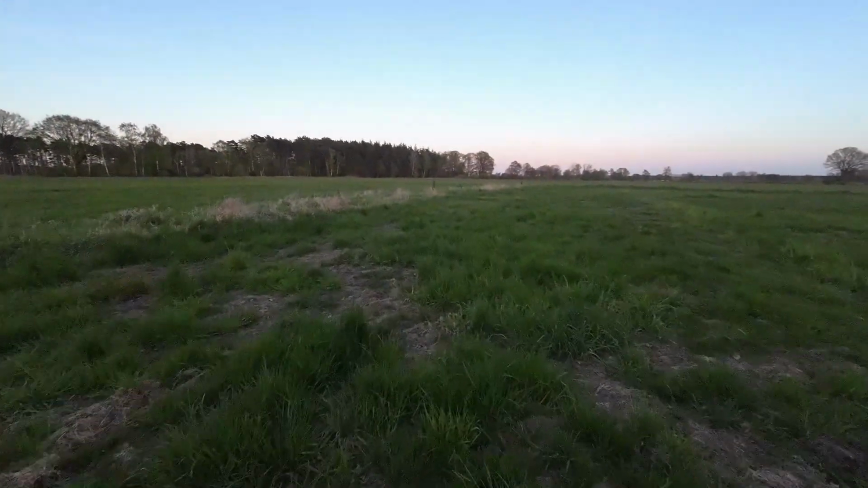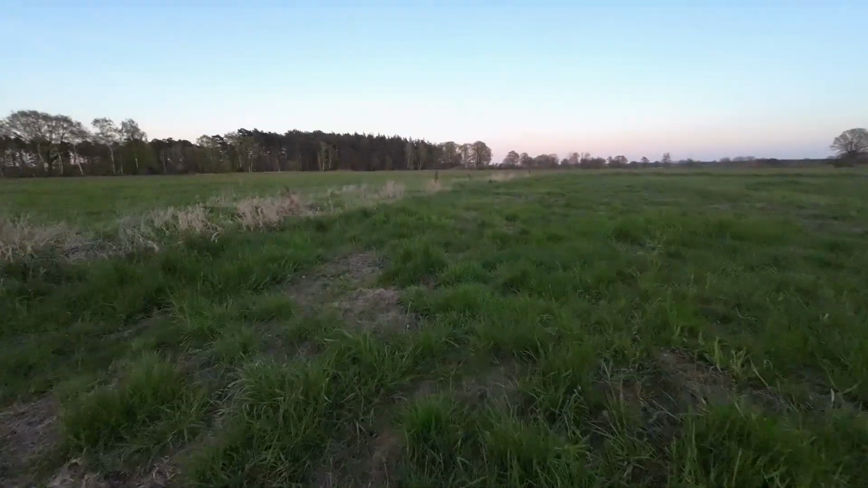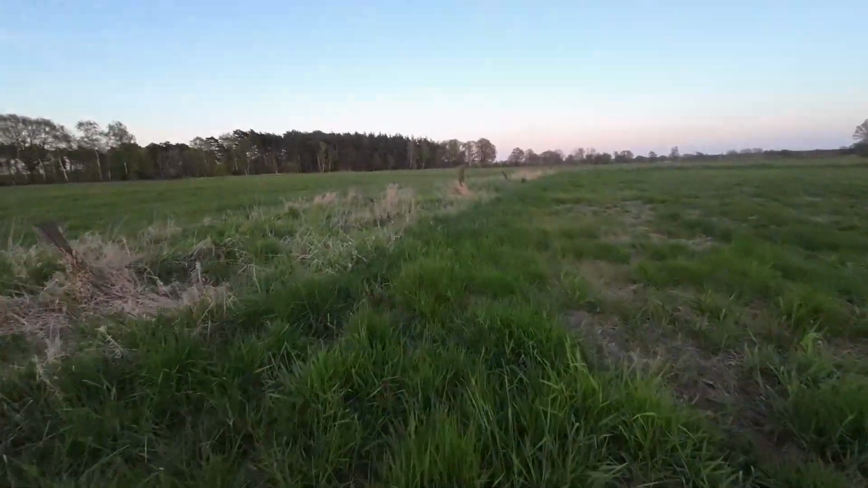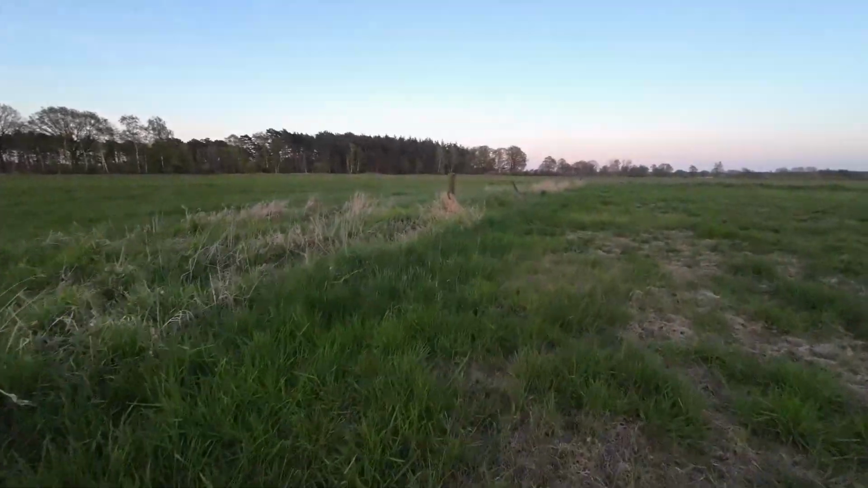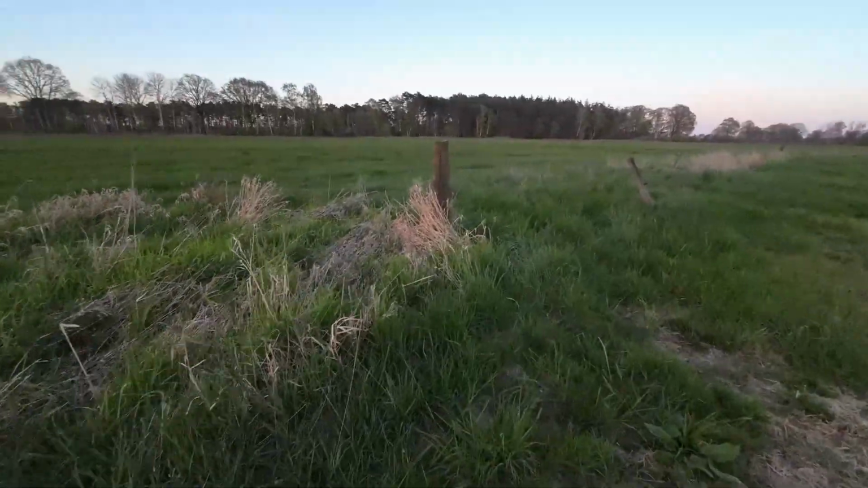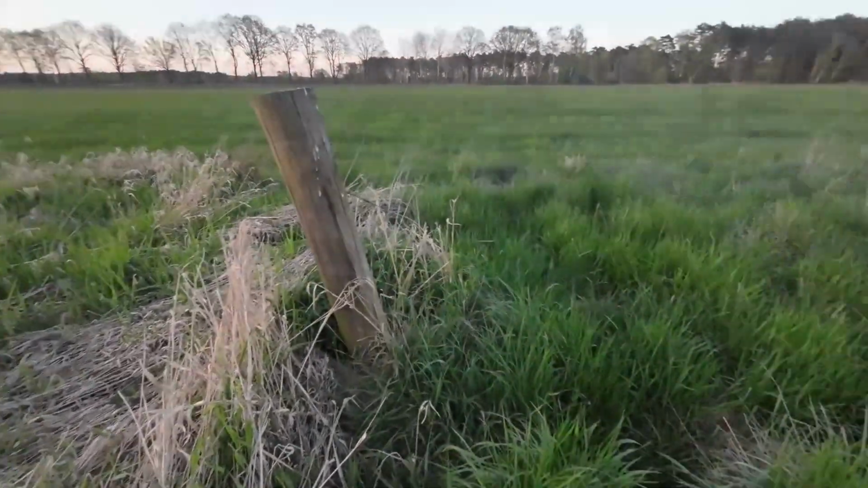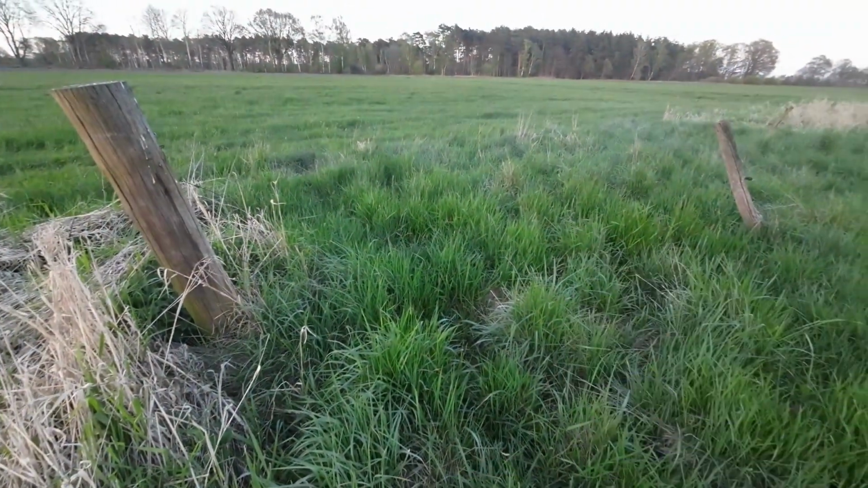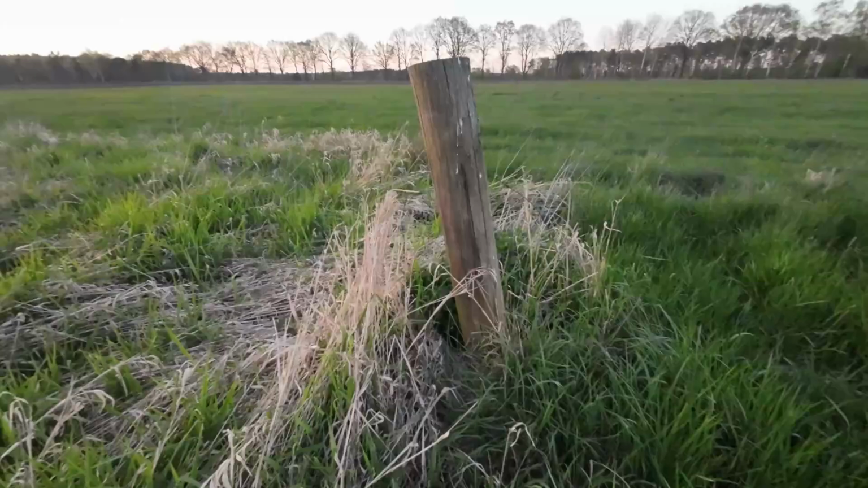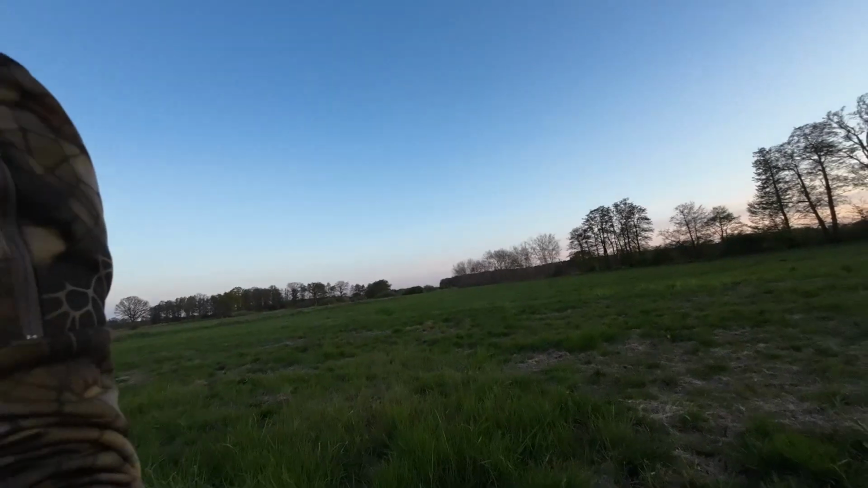So we're gonna walk over to the pole where I want to set up the trail camera, and I'm gonna show you how it's overlooking the area. Not seeing the hare right now, so he's not bothered by me. And this pole here is very good for getting the camera set up. On the one hand, you have threads going through here, so I can just put it out here, and essentially it would be looking in this direction.